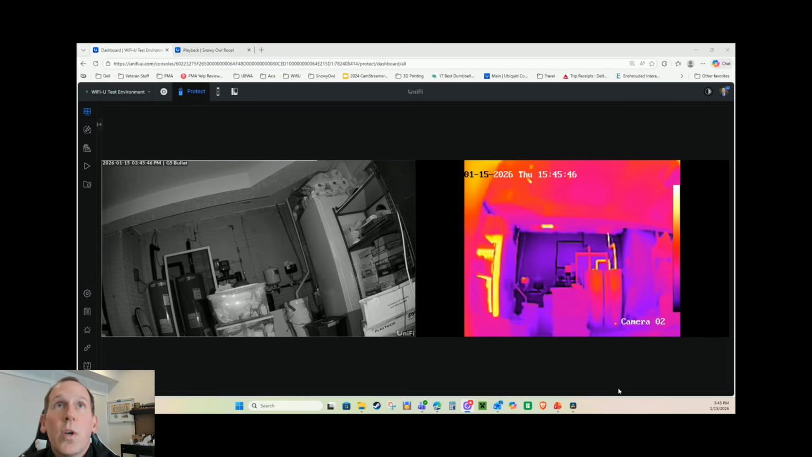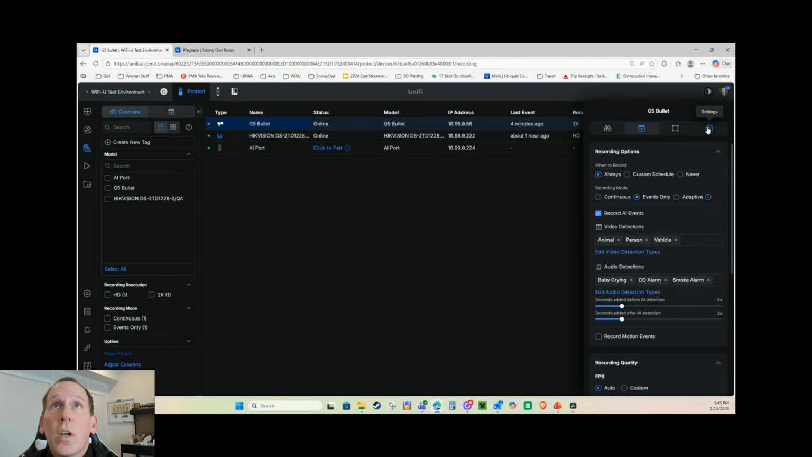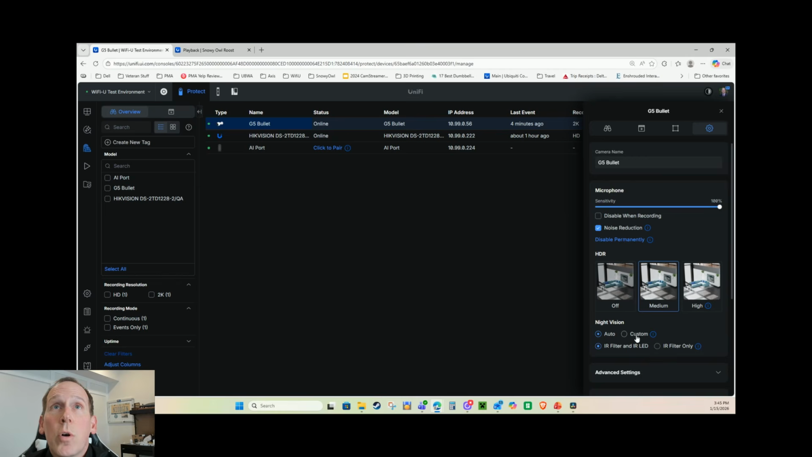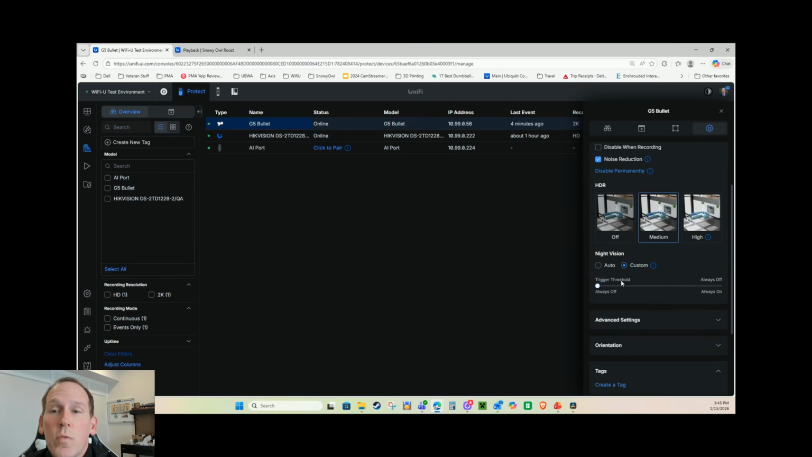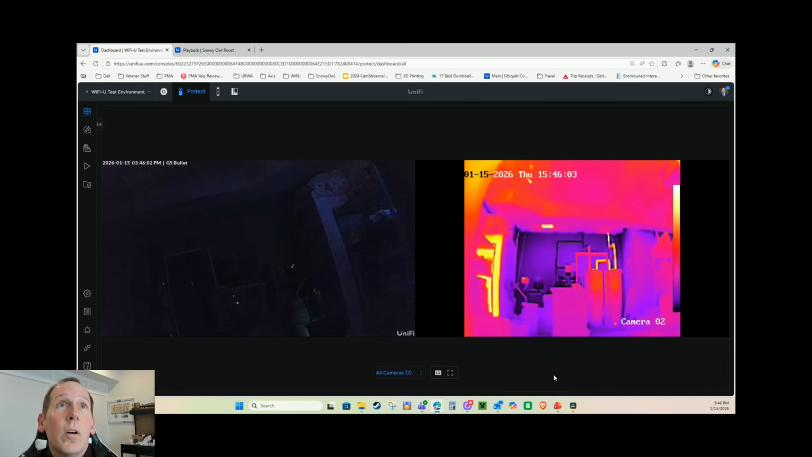However, let's go ahead and in the G5 bullet, we're going to turn off the night vision. So we've just turned off all of the IR illuminators, and let's take a look at what that looks like. Oh my, you really don't see anything.